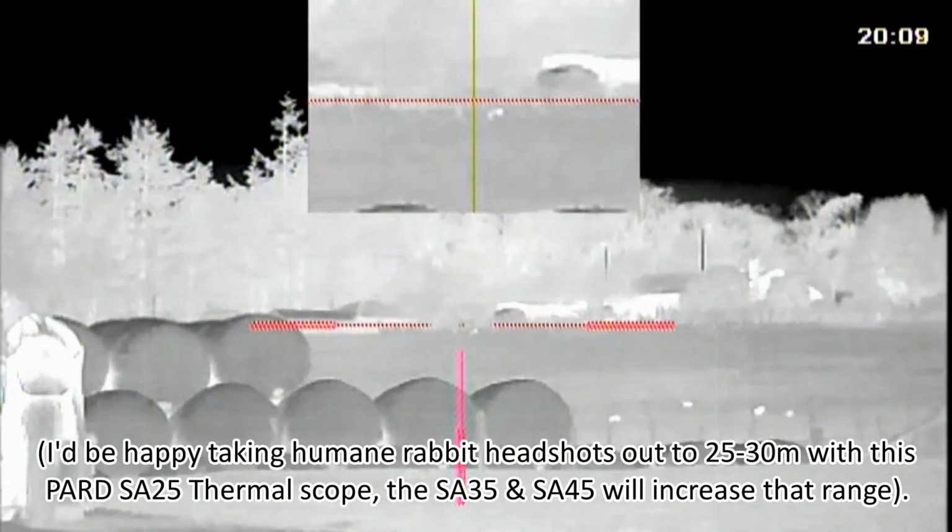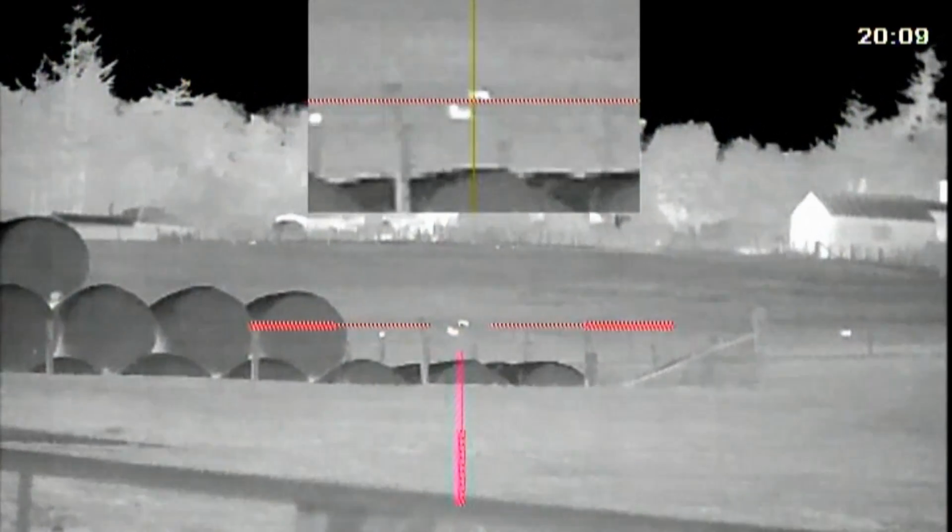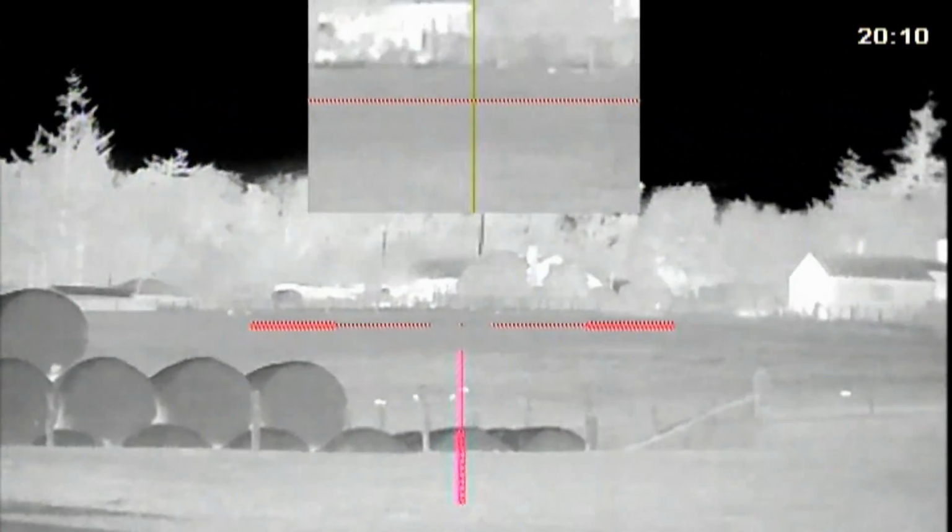As a spotter, well, I can clearly see rabbits 100 metres away, and one or two there, and further over there there's a couple there. That's 300 to 400 metres away. So that's the view you're getting.